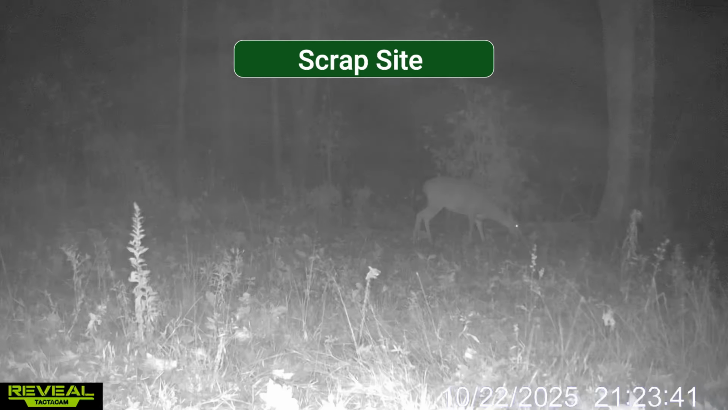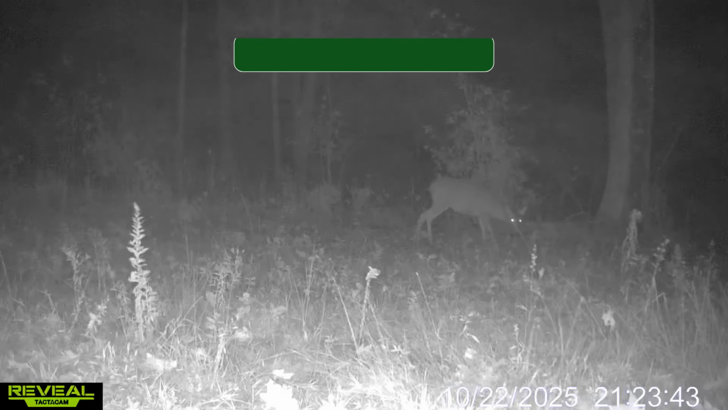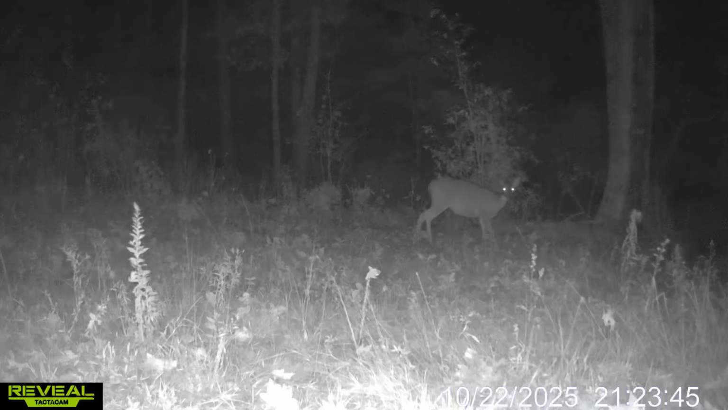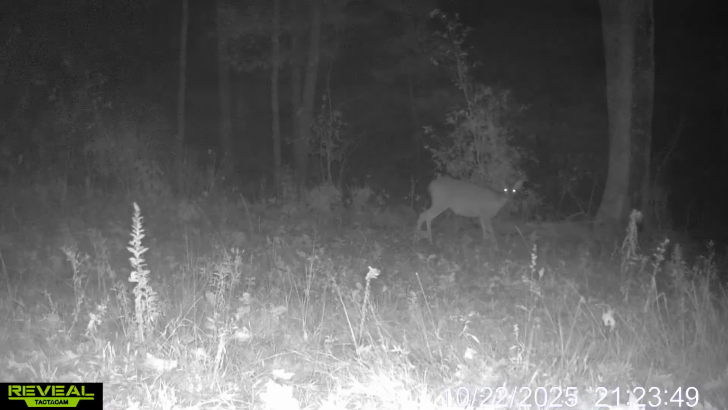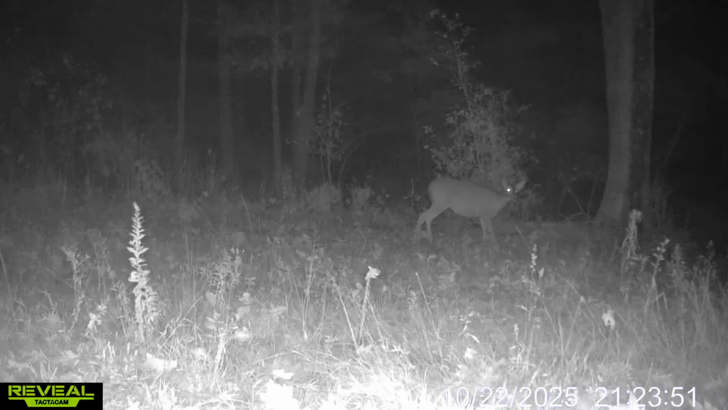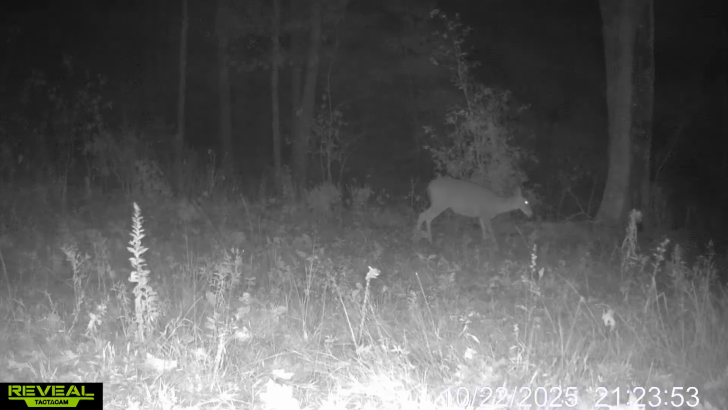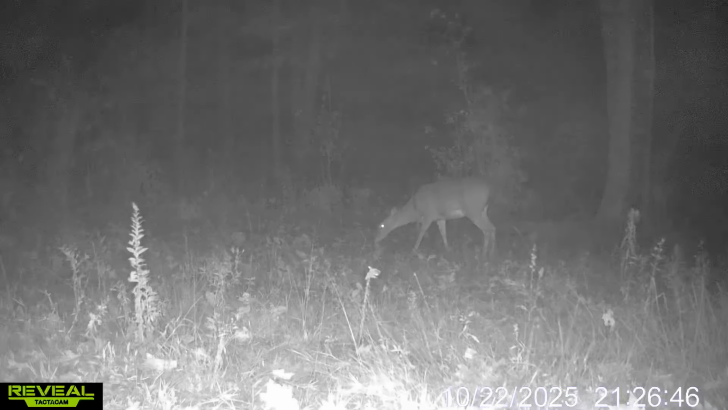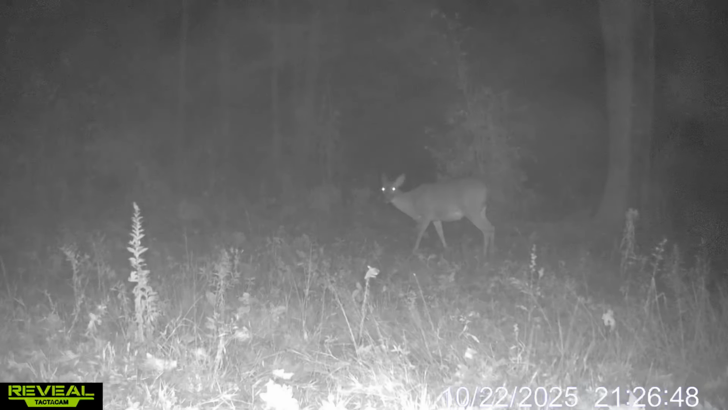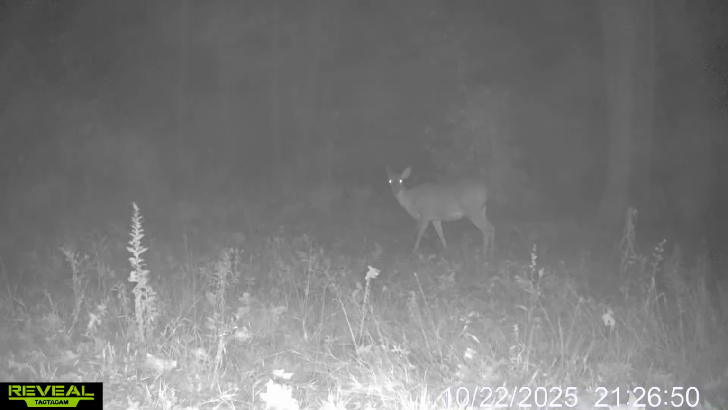This is the scrape site that we put the cameras up at after finding a massive swath of saplings that were just completely destroyed by some buck very recently, hoping to catch him. We didn't actually catch any bucks on camera except for 2 the previous week, and they were very brief clips, really bad shots because the deer had gotten out of range by the time the camera actually triggered.